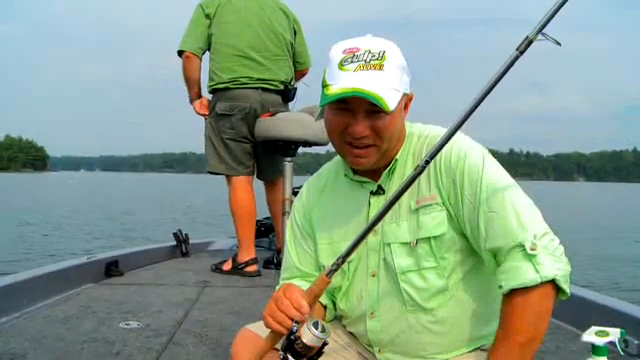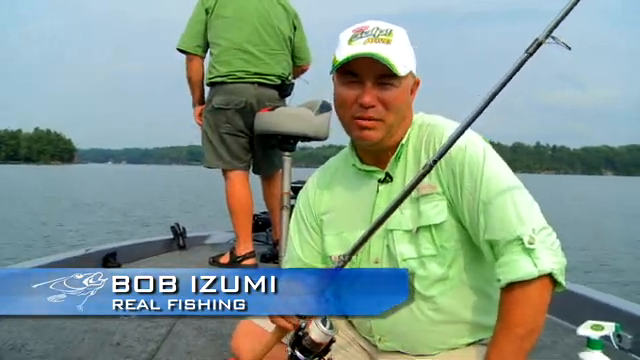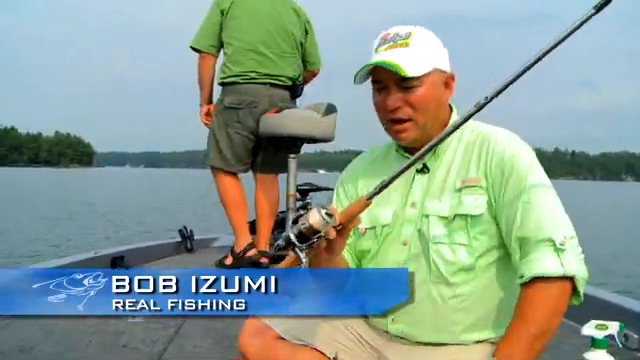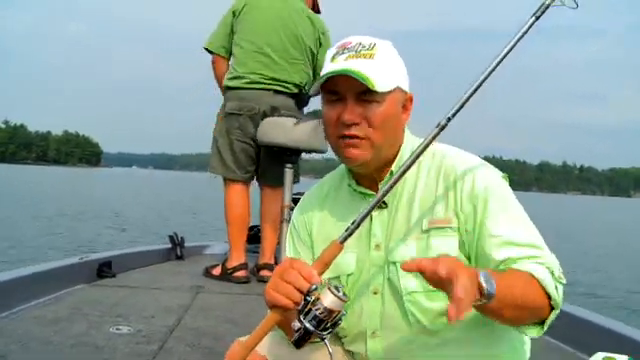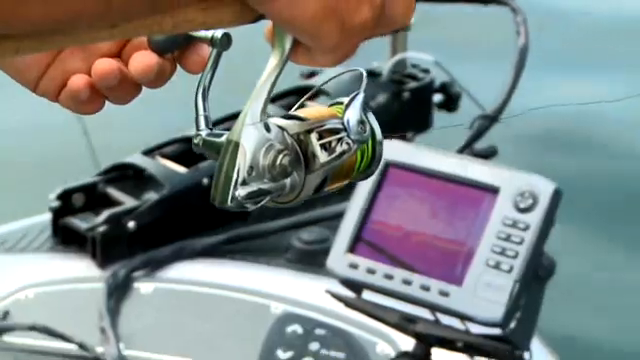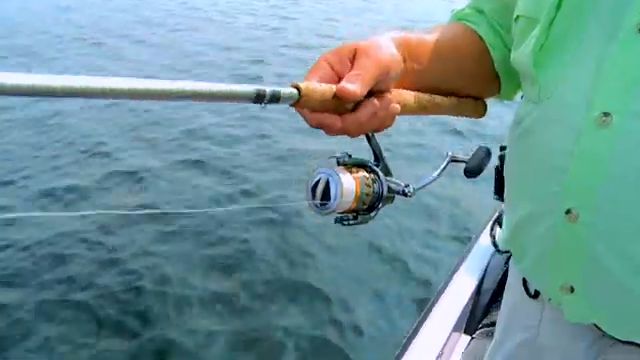Brian's so good at this technique. In fact, he's a lot better than me at it. So I'm going to talk about the equipment while he finds some more fish up there. You know, what you want is a medium-sized spinning reel, something in that 2500 size if you go with a Shimano. And they make them all the way from the Stellas down into the various models.